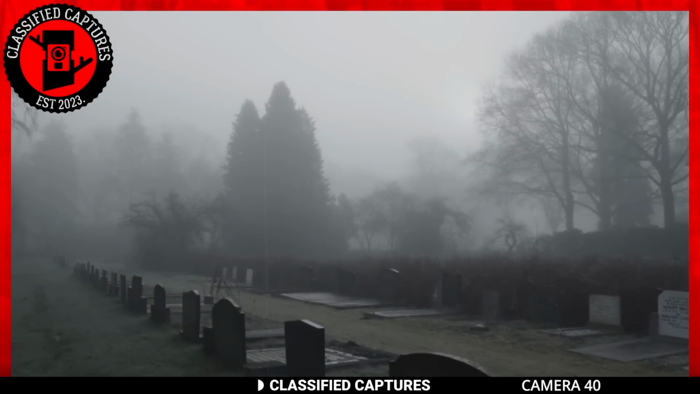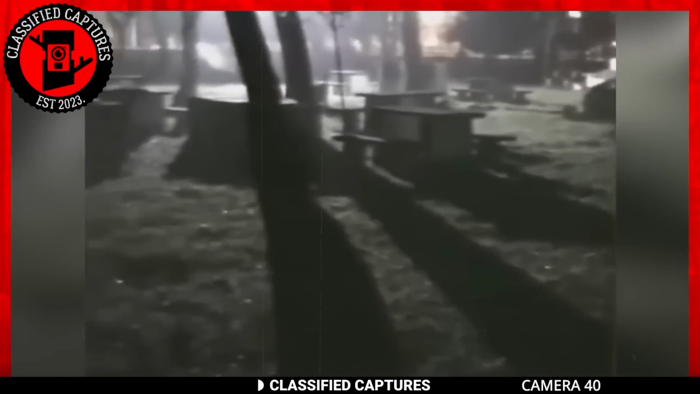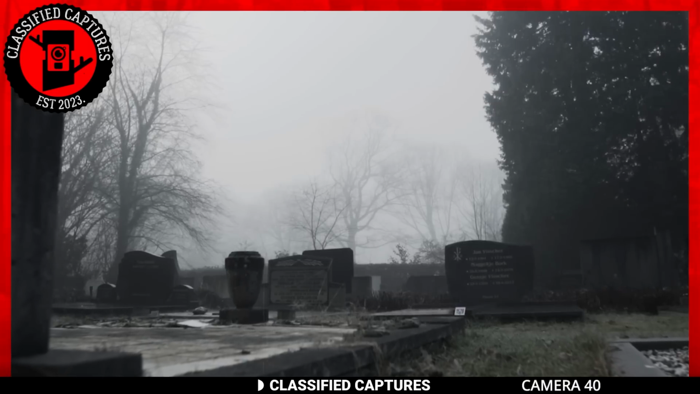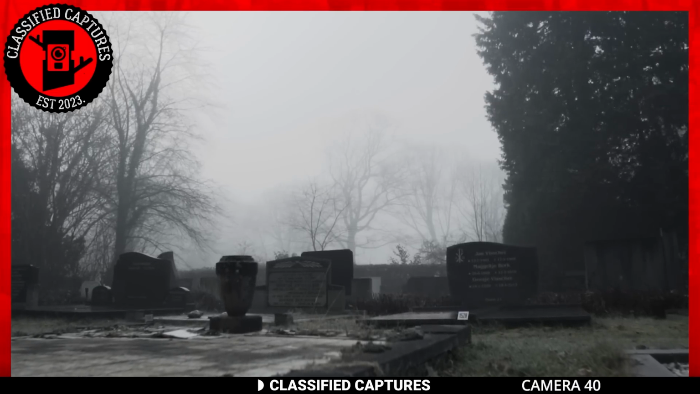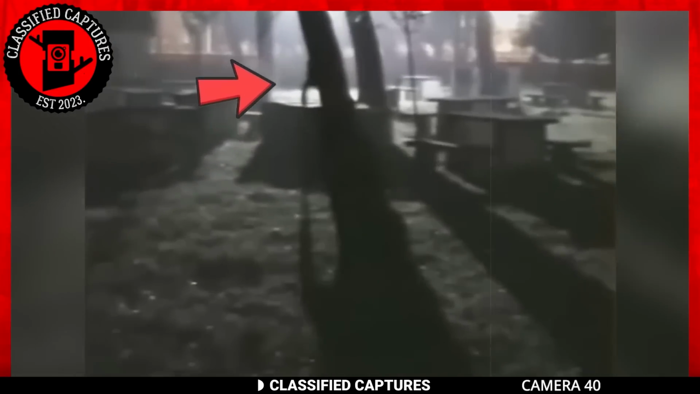Would you go into a cemetery if you heard creepy sounds coming from there every night? Well, the owner of this Trailcam footage thought it was a good idea and went into the cemetery. He didn't, however, go there at night. He went during the day, set up his Trailcam, and then came back the next day to see if he could figure out what was going on. He was not prepared for what he saw.